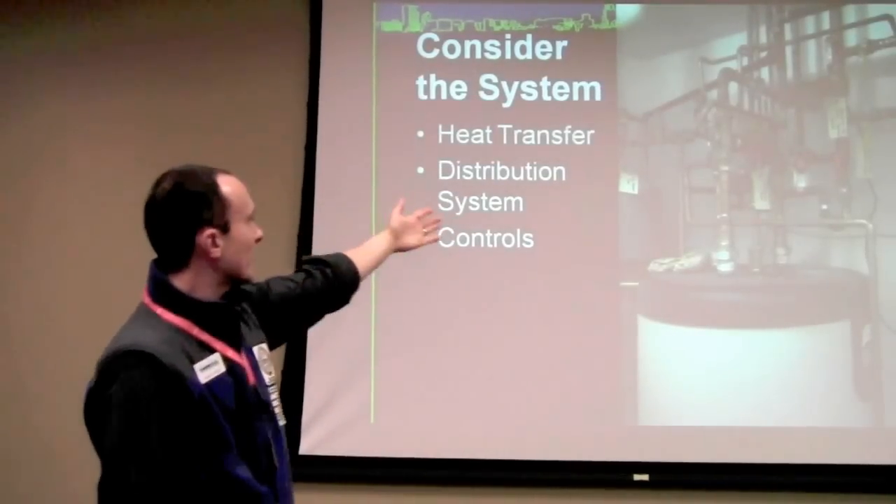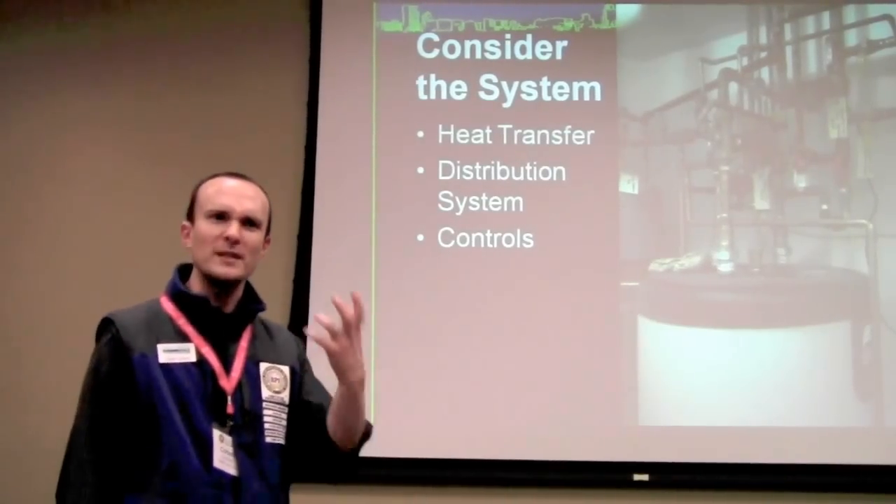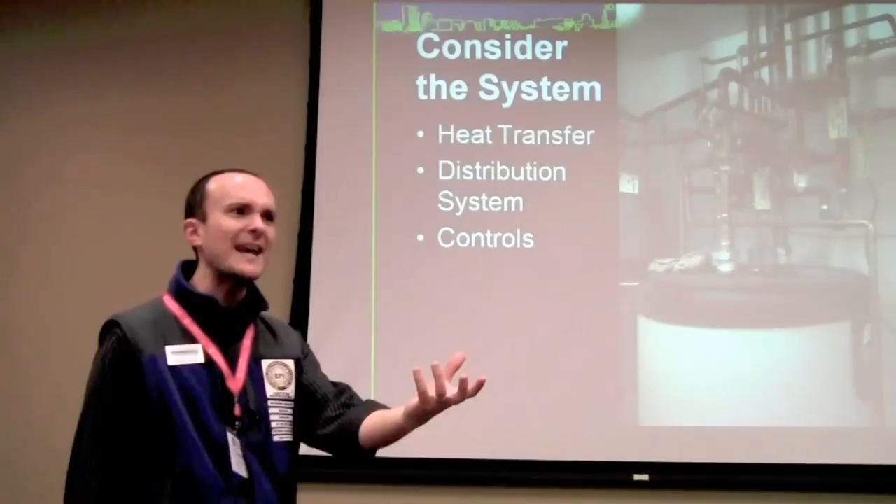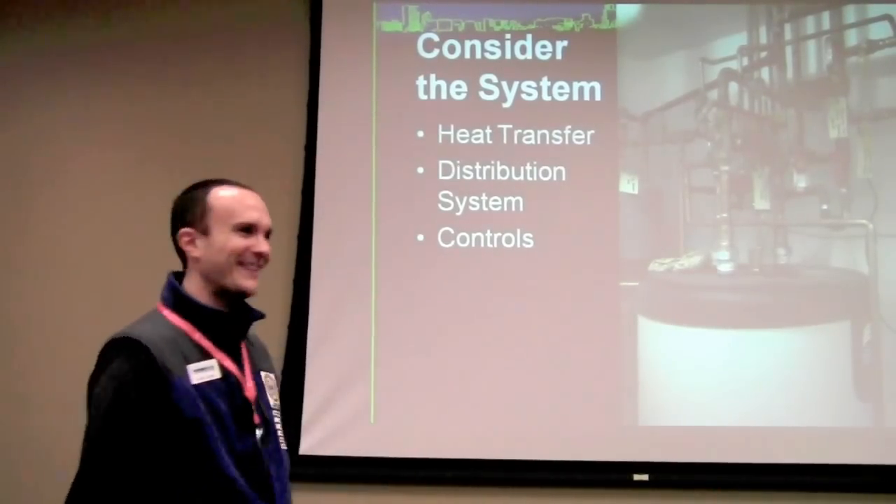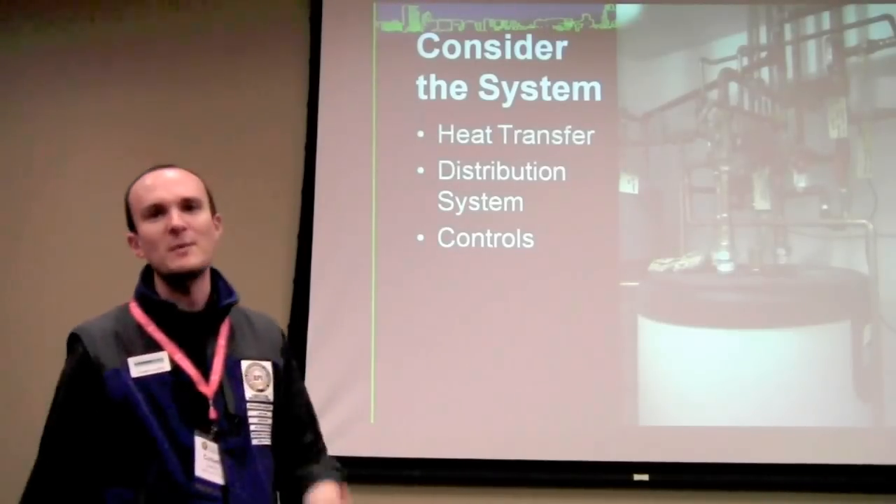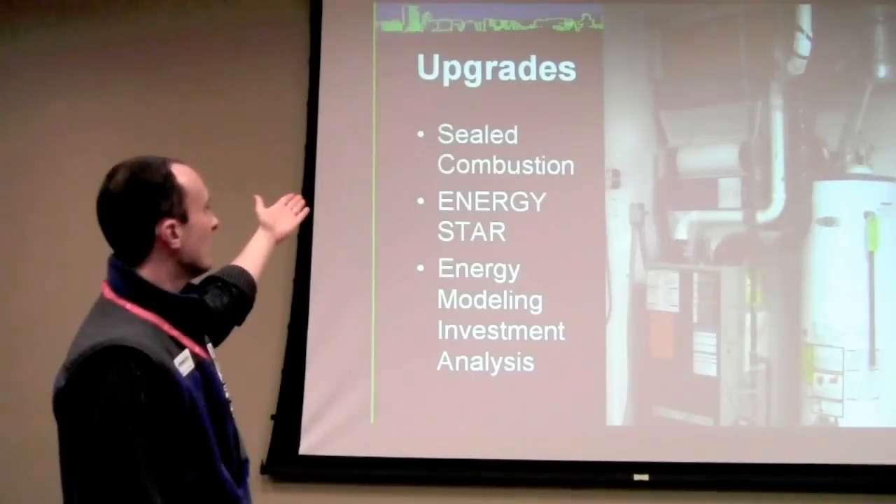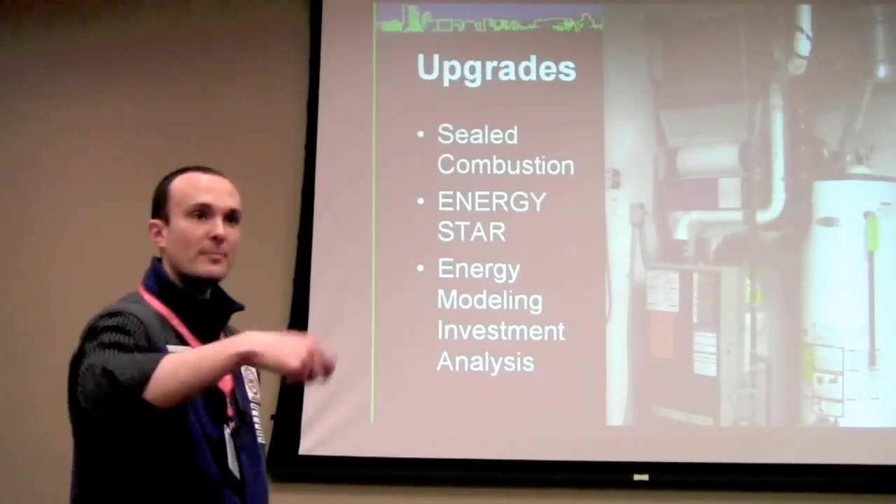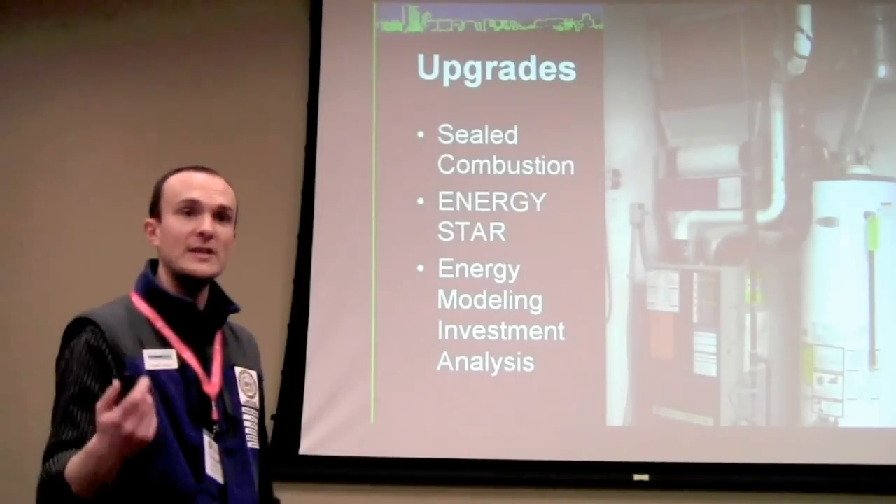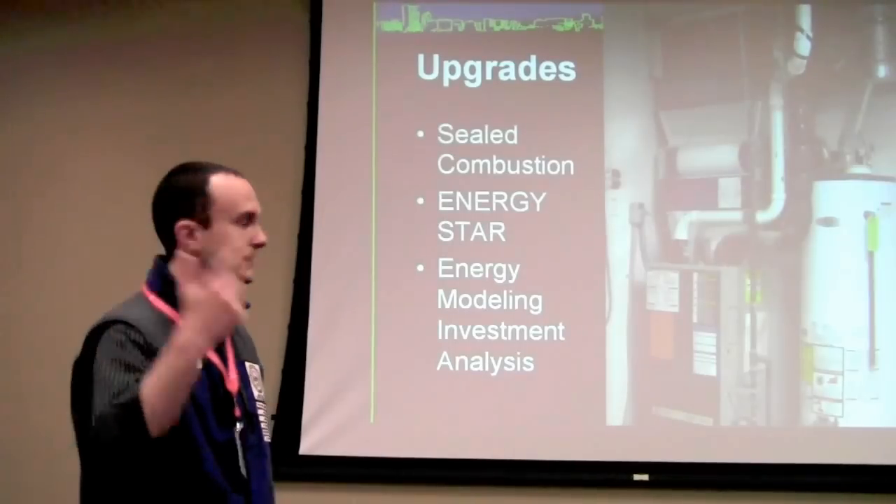So distribution systems, right? This is a really beautiful picture, isn't it? Isn't that amazing? Somebody designed that, and they put it together, and they did all this stuff, and there's no pipe insulation. Okay, and then the control systems, making sure they're put in the right place and that they have the right labels on them, et cetera. We want to make sure that if we can, we go for sealed combustion. That removes the combustion process from the air inside the house completely. That's very safe, and that's important for the air quality because carbon monoxide is deadly. And that's all I'll say about that.